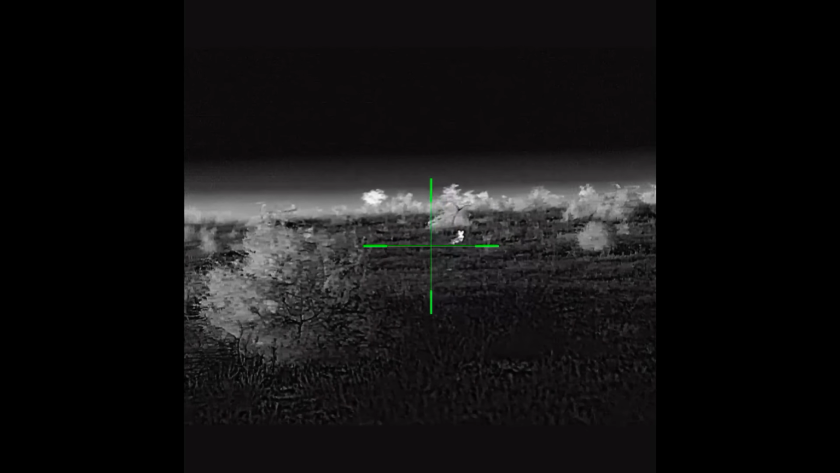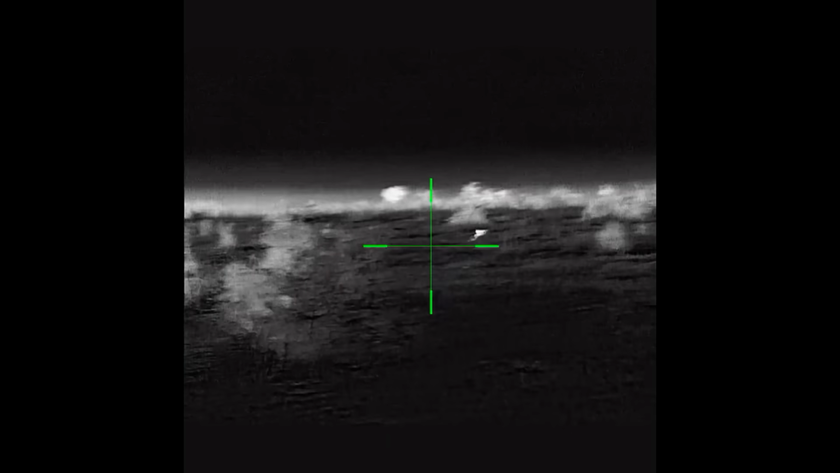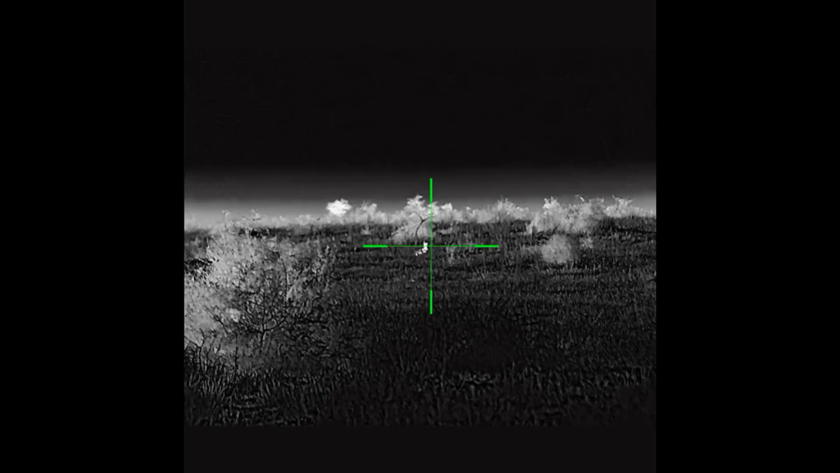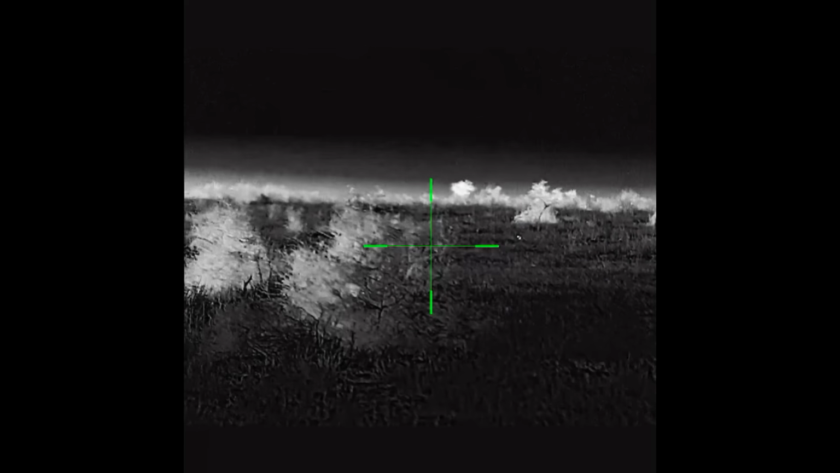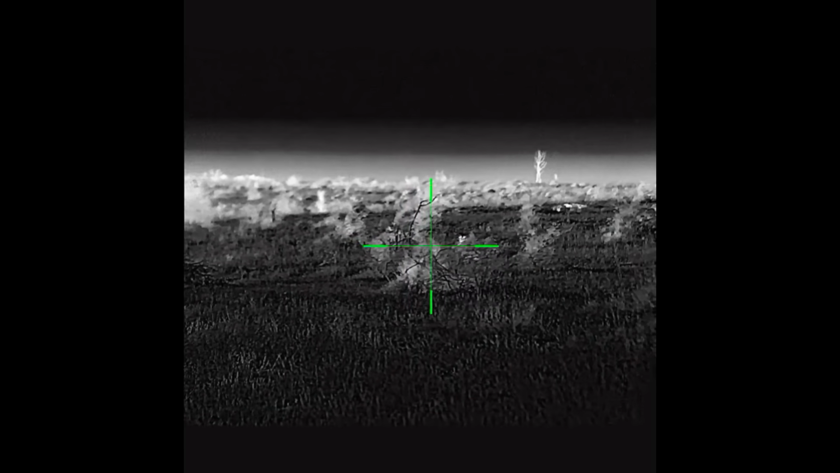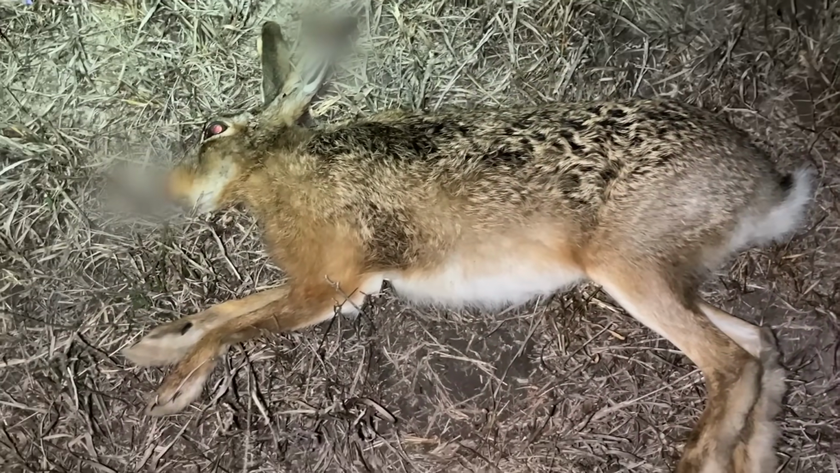Okay, so here we've got a couple of hares. One behind that bush, and one up here. Okay, here's one hare, straight to the head.